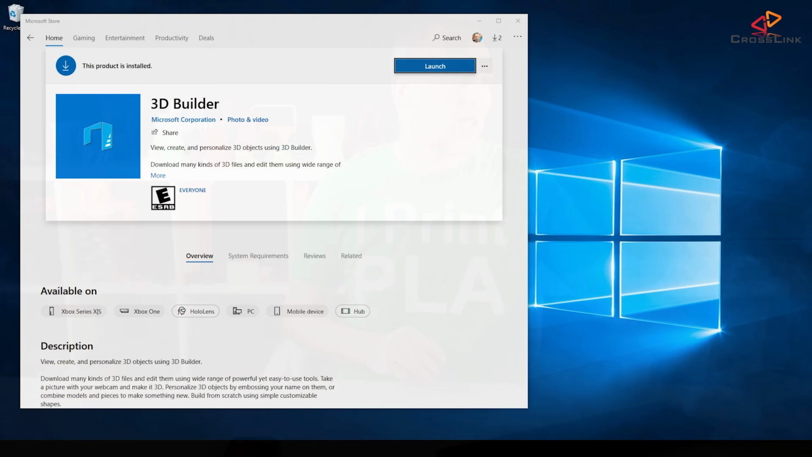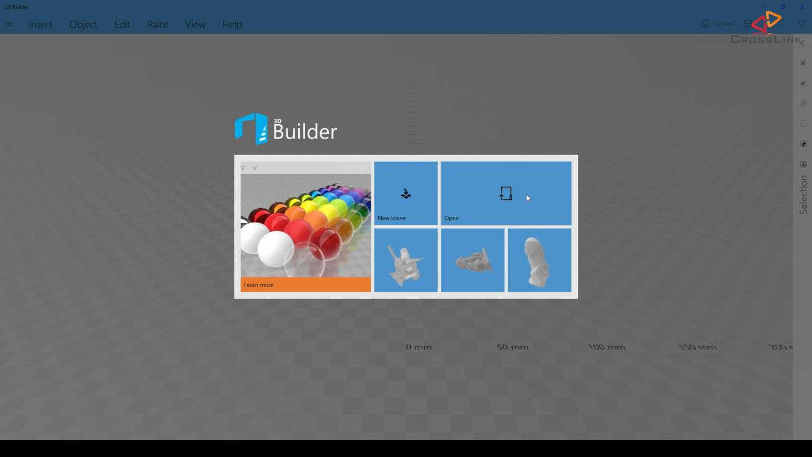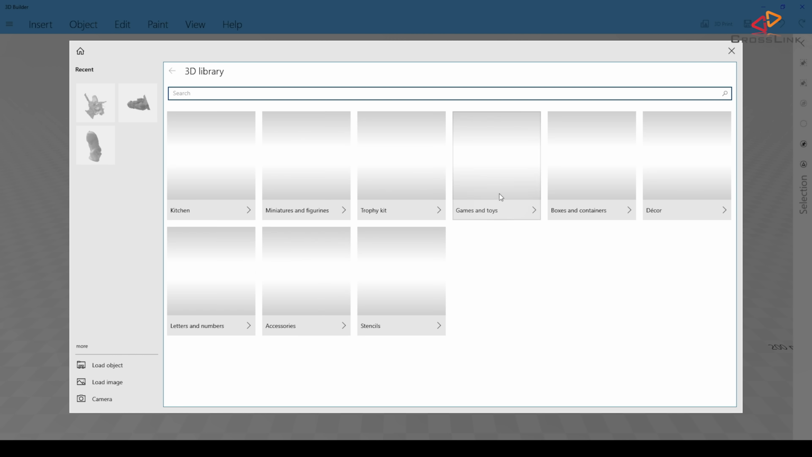So what I'm doing is I'm importing this into the 3D Builder software, which is a free software that's available for Windows 10. This is just an example of what you can use. You can also use MeshLab, which is a program that's also free. But I think that 3D Builder is particularly easy to use for this kind of task.